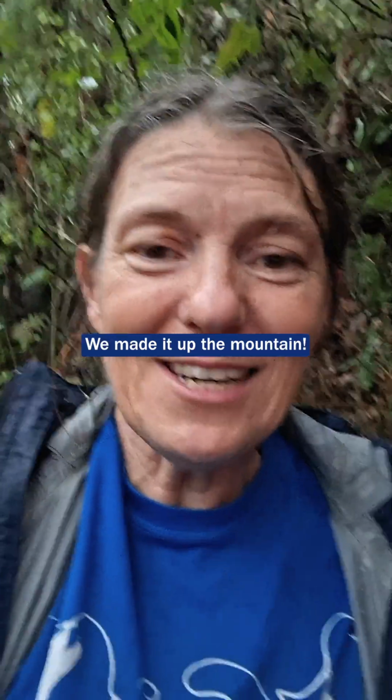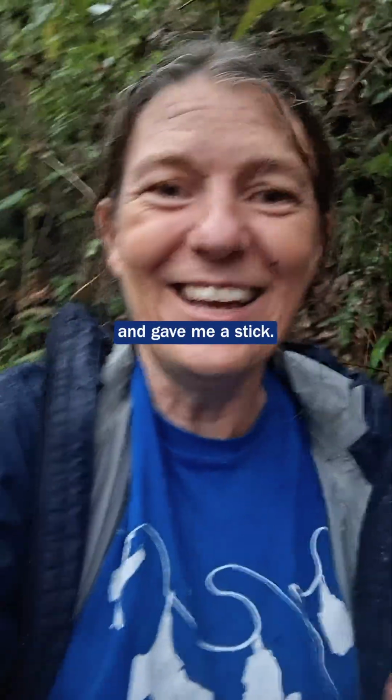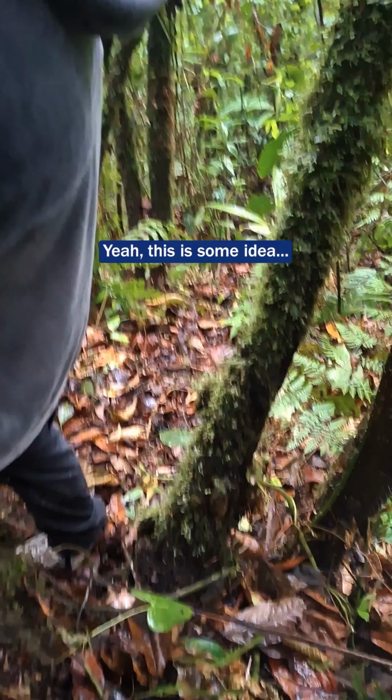Here we are, we made it on the mountain, hooray! I did manage to fall down a very steep slope, but I'm alive. It's fine. They took pity on me and gave me a stick. And yeah, this is some idea. That's what we just walked up. It doesn't do it justice.